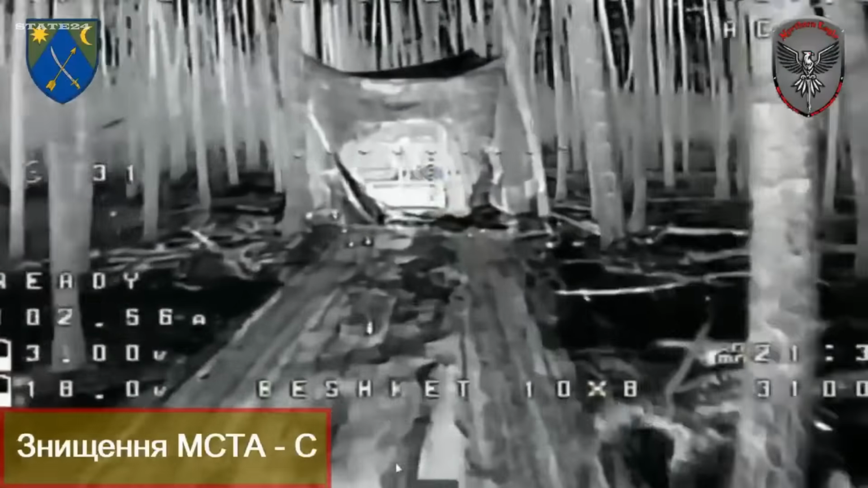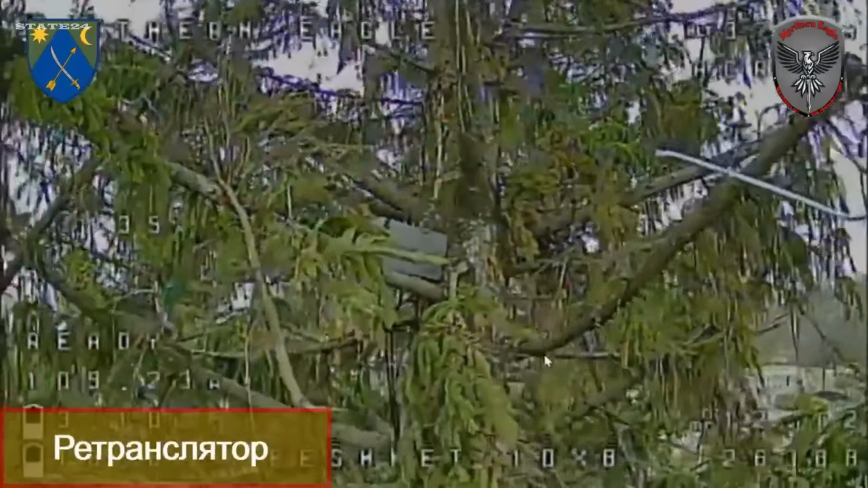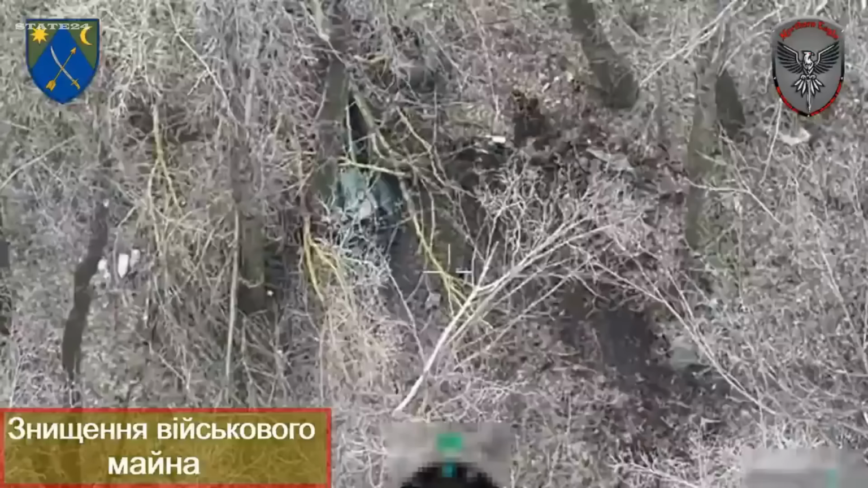Every mistake, punished instantly. Electronic warfare can't stop them anymore. And on this battlefield, that changes everything. So think about it. If you can't jam the drone, can you stop it at all?